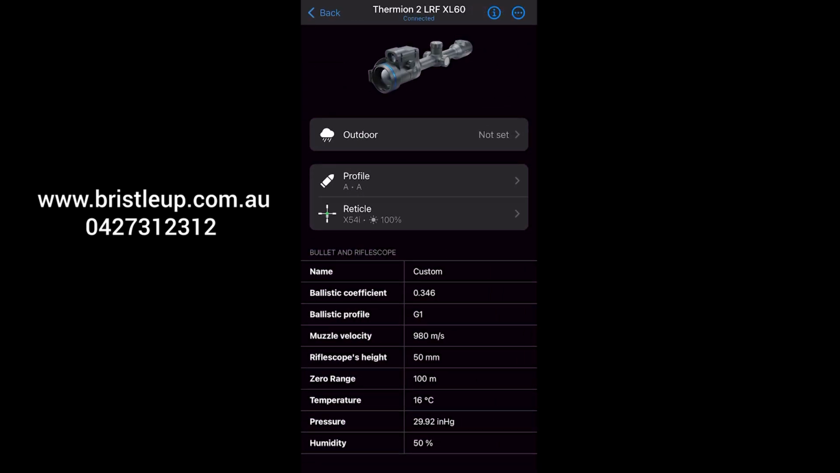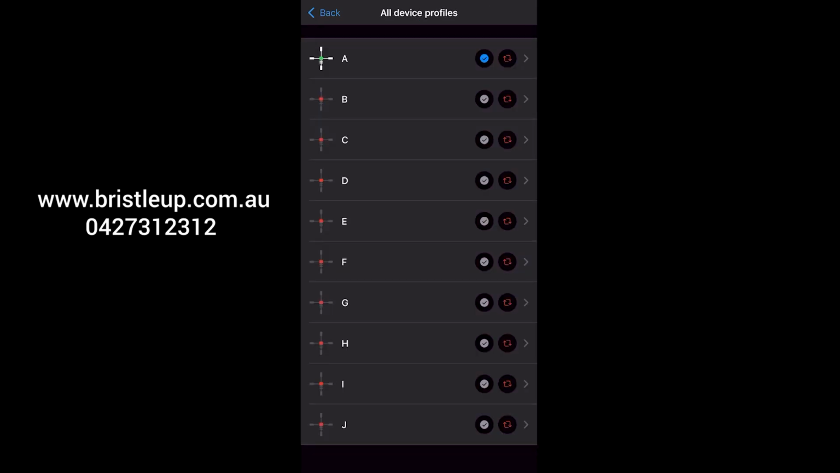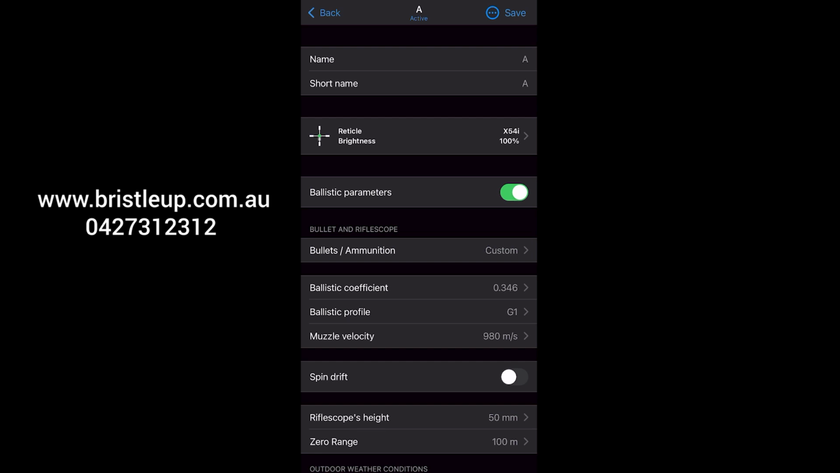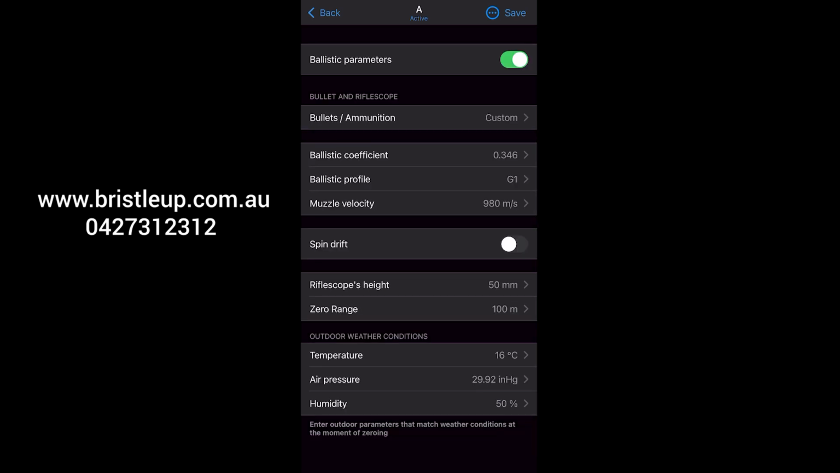In the ballistics app, we're going to go to devices down in the bottom left hand corner. We're going to select our device, so our Thermion 2 XL60. Now we're going to take a look at profile. This is where you can assign a ballistics profile to your zeroing profile. So let's select our zeroing profile A. Then from in here we can toggle ballistics parameters on and off for that profile. Now as you move down, you can see we can manually enter our ballistics coefficient, our ballistics profile, muzzle velocity, spin drift, scope height, zeroing range, and so on and so forth.